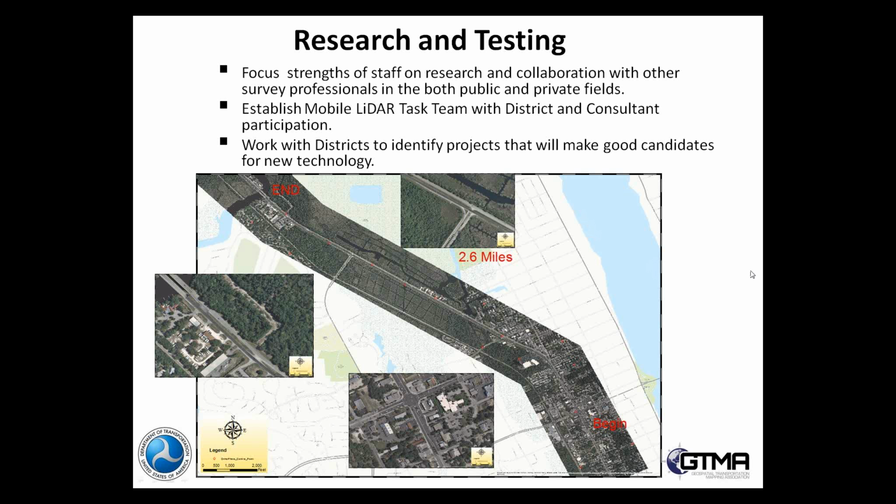One of the things that we needed to do with the districts was identify some projects that weren't already high risk or very difficult. We wanted to choose a few projects that didn't have a lot of potential problems that could go wrong.